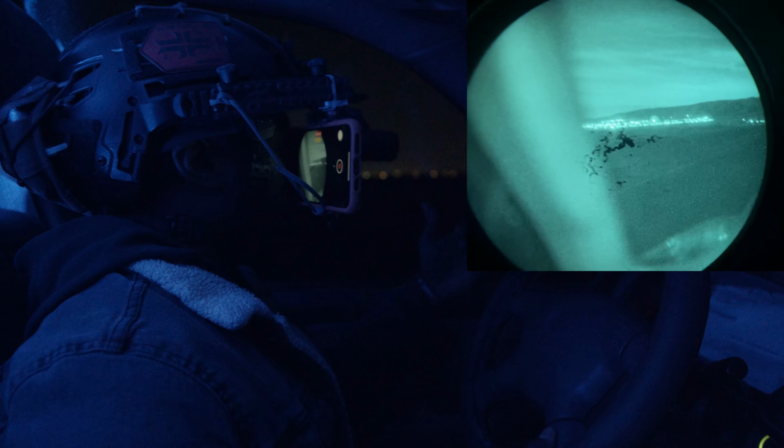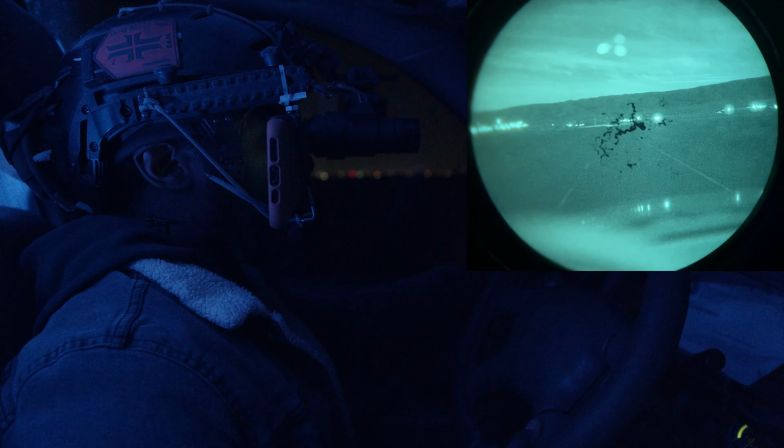Right now I have the very dim amber lights on, so it will light the road. If you turn them off, you will see that the road gets very dark, because right now there's no starlight out or anything like that. It's a little bit overcast and there's no moon. Pop those ambers on, and you can see the road and everything.